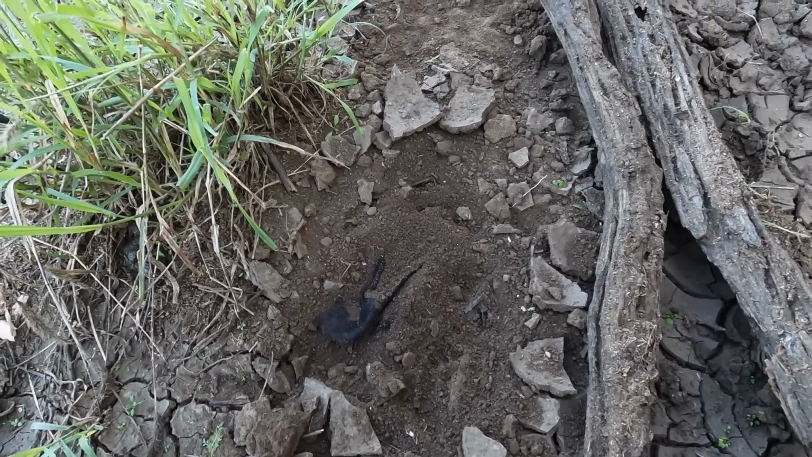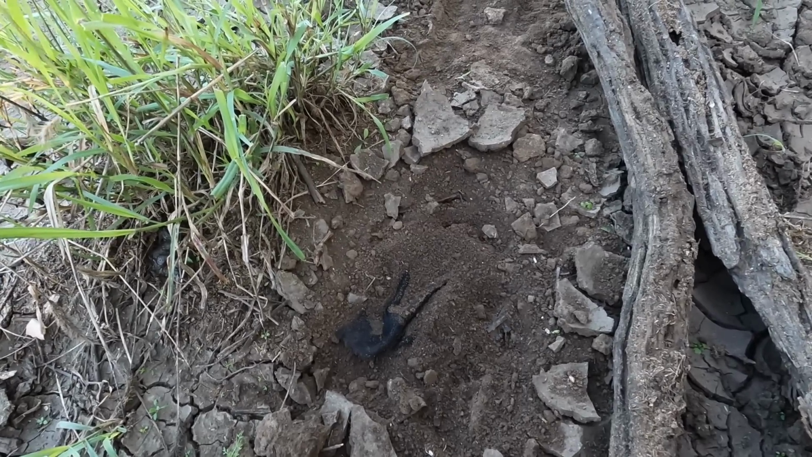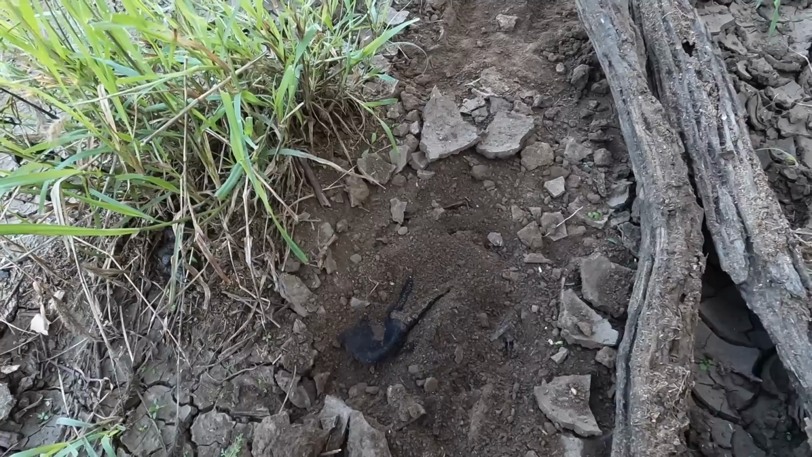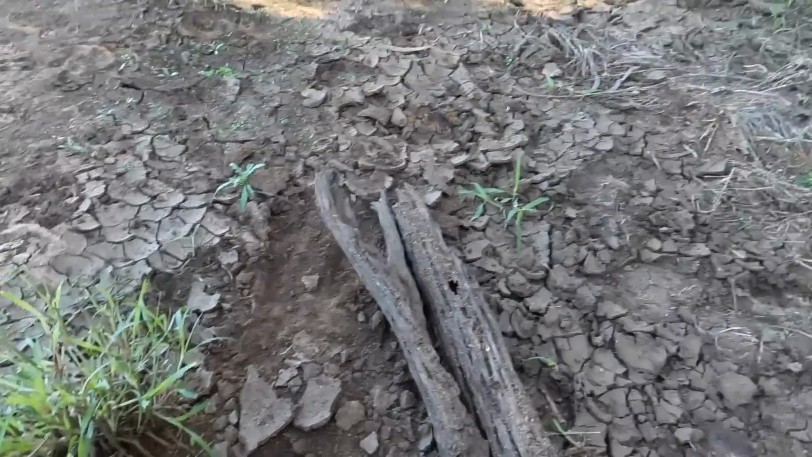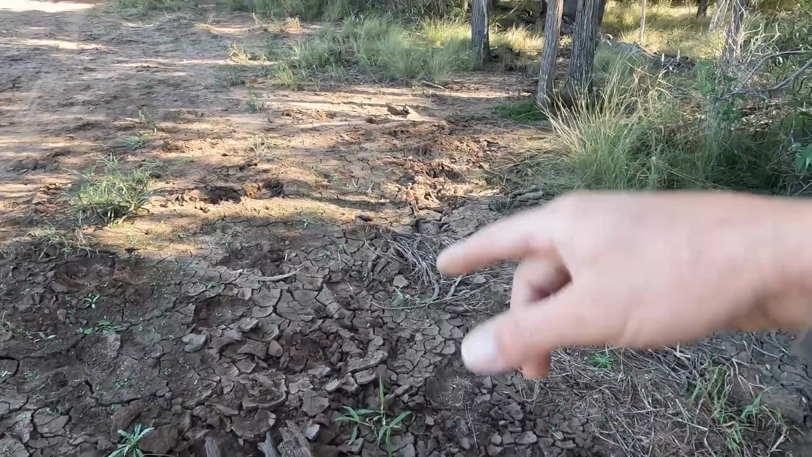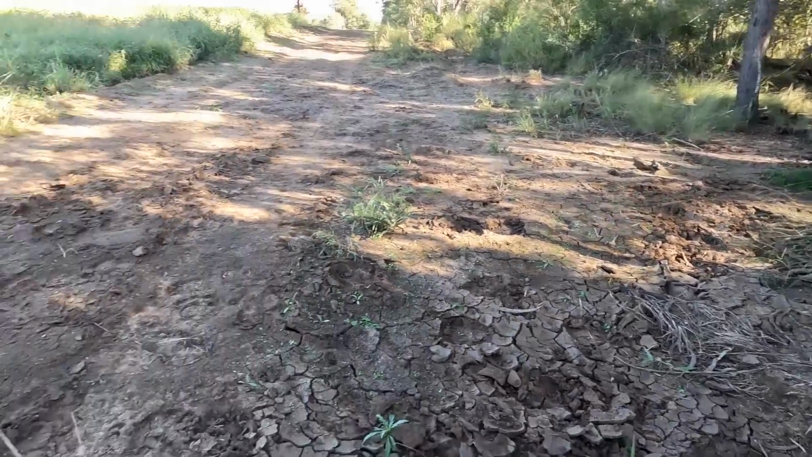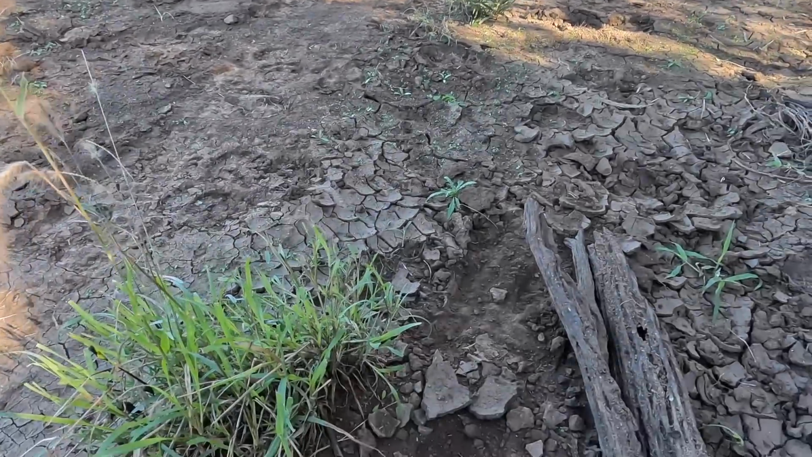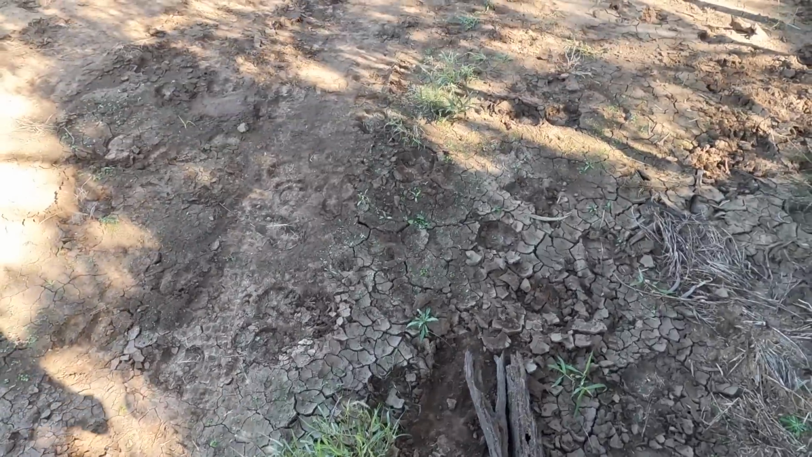Might have a trap scratch that's going to be hard to catch, but pretty hard to disguise your traps when there's this sort of ground. Might have to set something else around here where it's a bit better place. Don't have time right now, but might come back later this arvo if I get time, and I'll just fix this one up as it is for now.